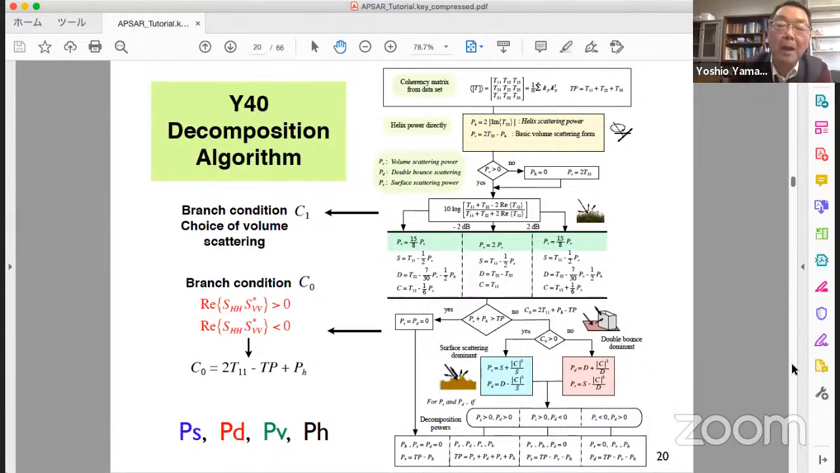So this is the decomposition algorithm. It's very simple. It looks like small characters, but it's simple. Just taking the average. From the average, we retrieve 2 powers, and the remaining 2 powers can be obtained in this blue and red rectangle. We have 4 powers.